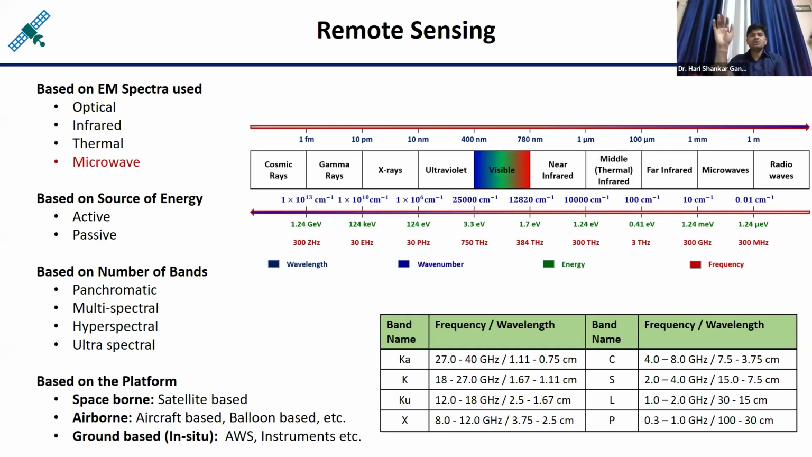If tens of kilometers distance is there between the object and the sensor, like if the sensor is in an aircraft, then that kind of remote sensing is called airborne remote sensing. If the sensor is in space, then hundreds of kilometers distance is there between the target and the sensor, then it is called space-borne remote sensing. So this is another classification.